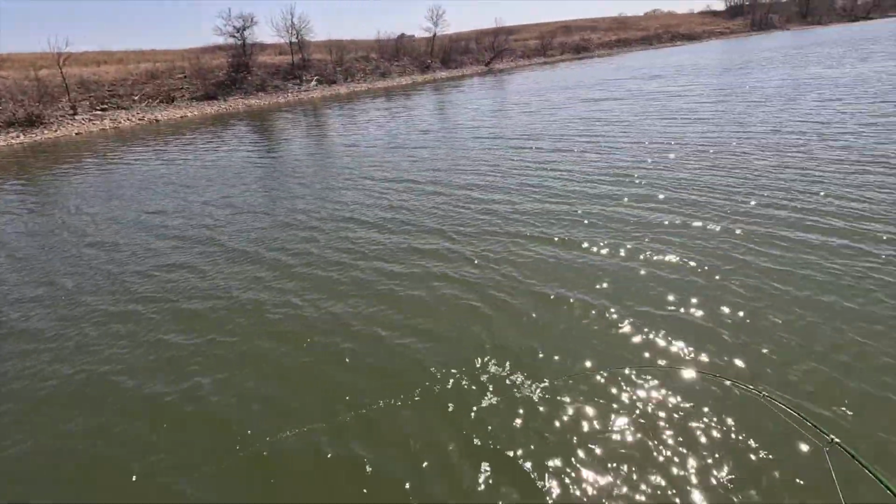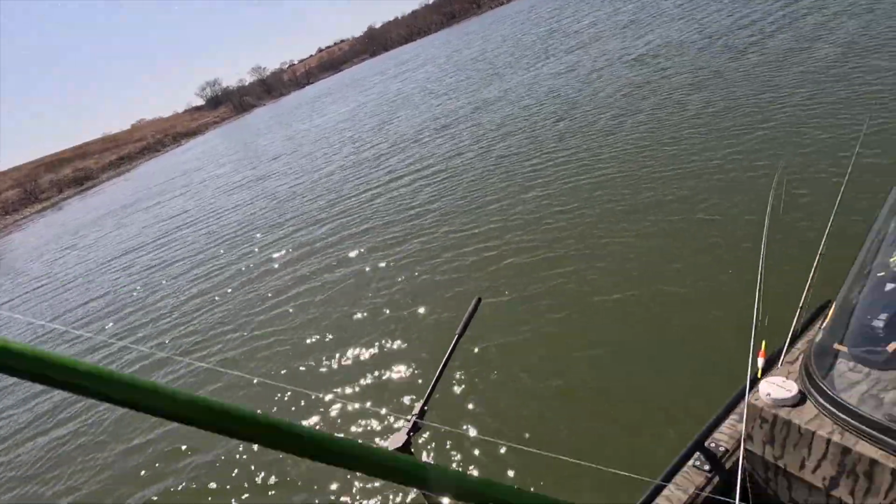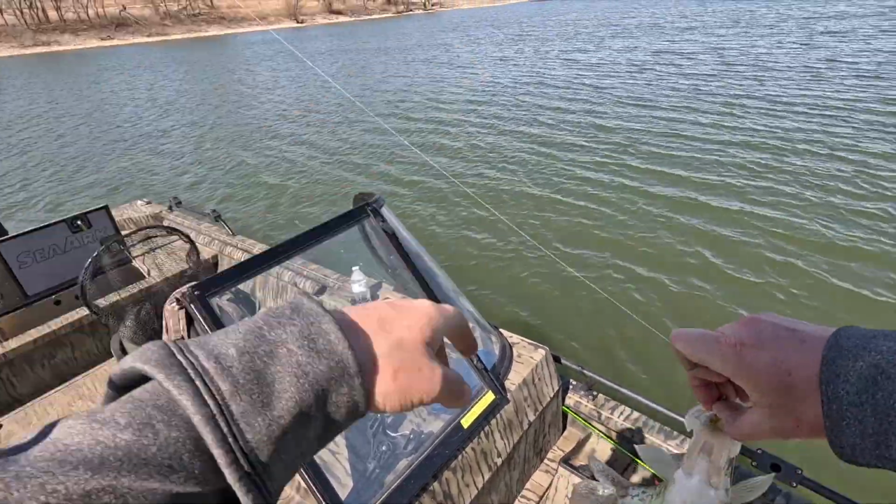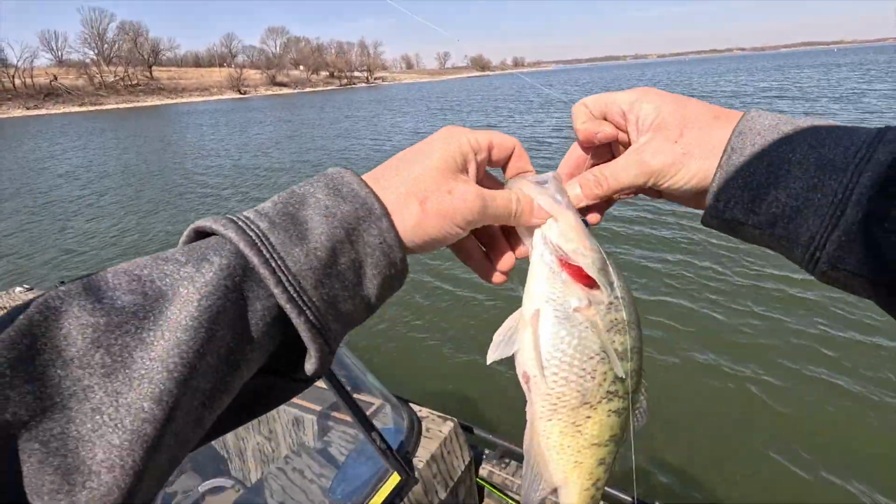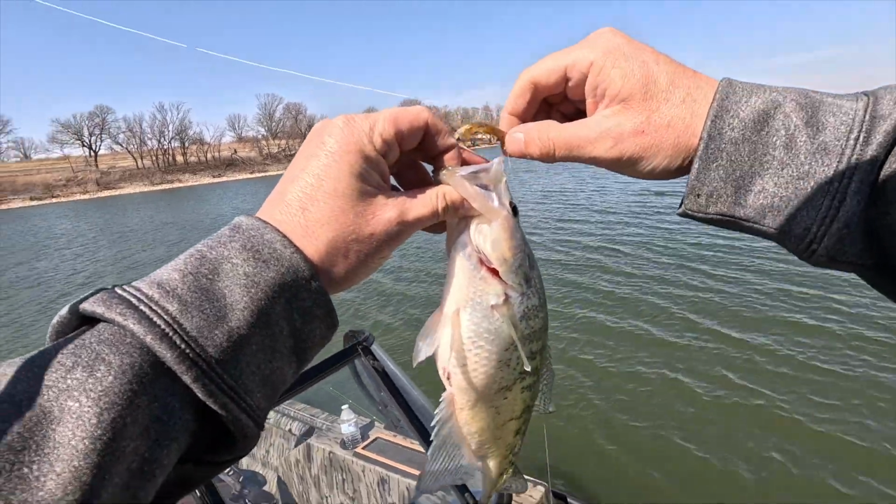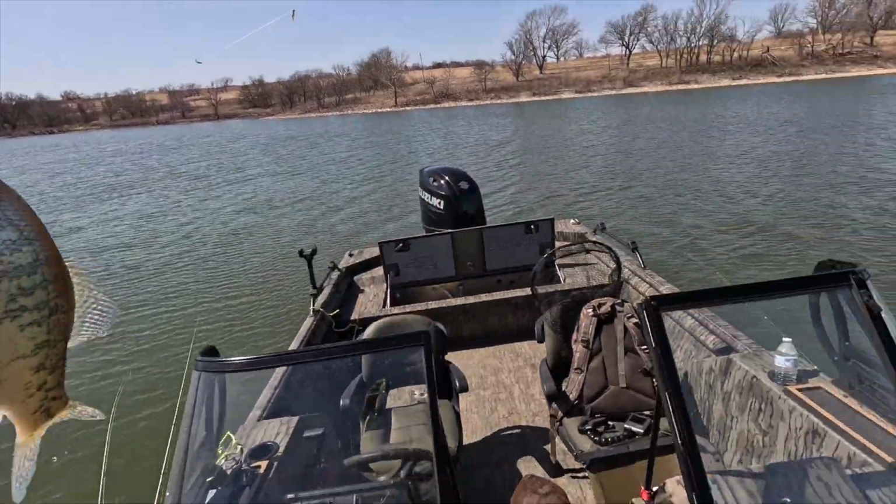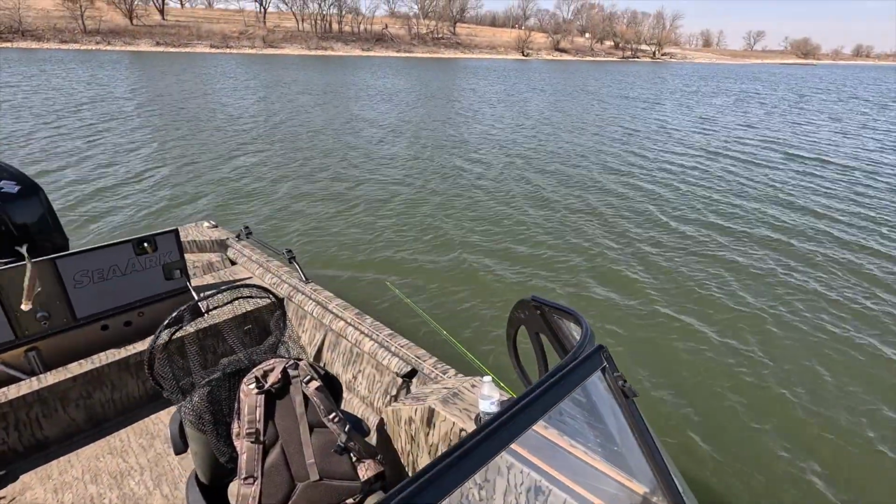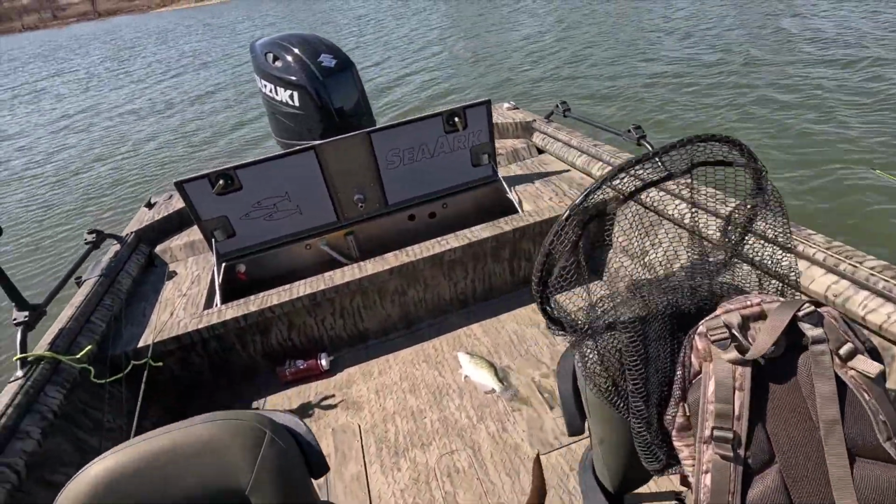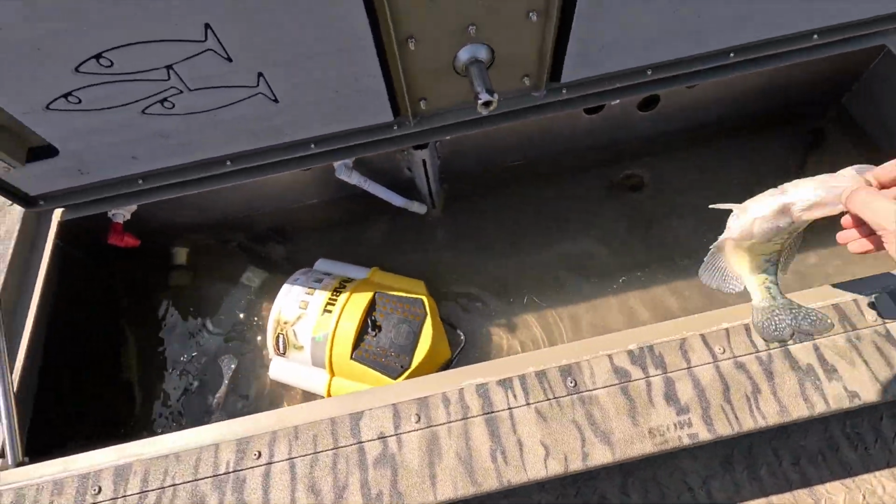Got that one. Let's go. That's a tank. He feels pretty solid. That's a dandy. That's a great fish. Oh my gosh, he's full. That is one full freaking fish. Dang. I'm having to finesse all of these fish today. It's kind of impressive how finicky they're being.